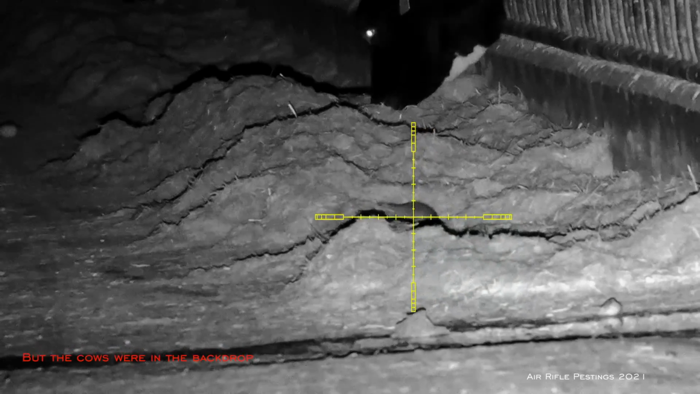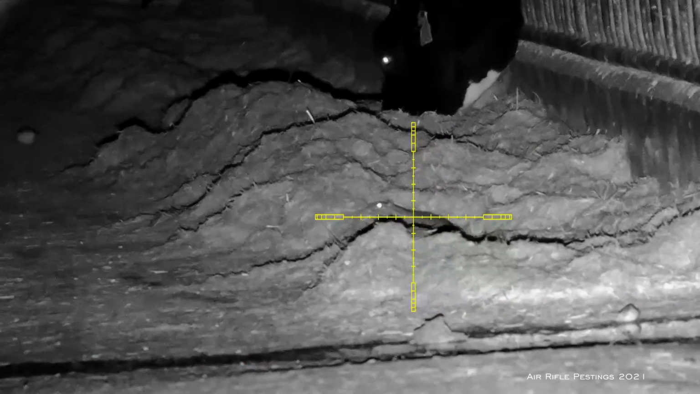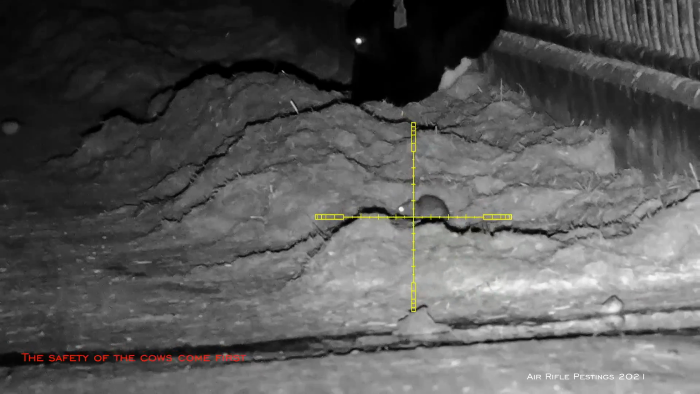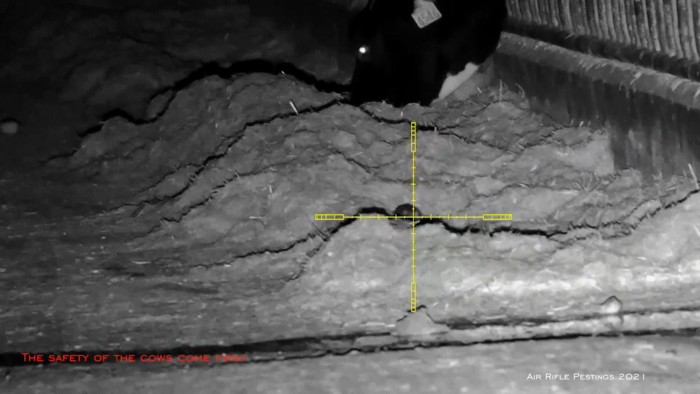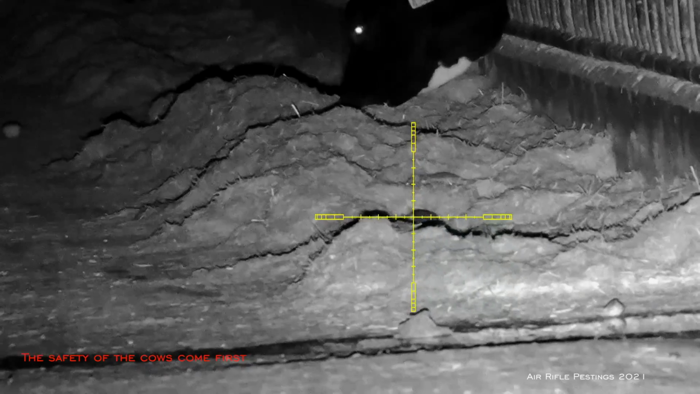That would be a bad consequence if any of the cows were injured. So the only option here is to leave them alone and not take the shot. Even though they're tempting, the right choice is not to take the shot, because you don't know where the ricochet is going to happen and in what direction it might hit. To shoot or not to shoot, it's a no-brainer. In this situation, it's not to shoot.